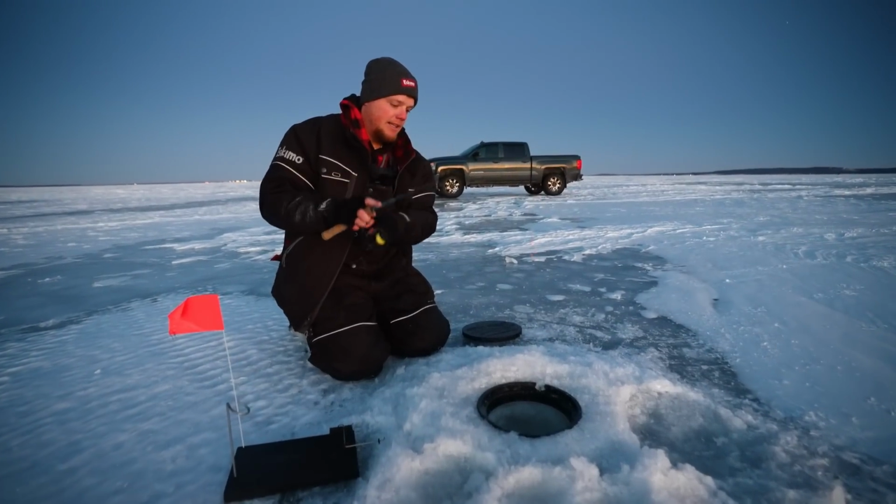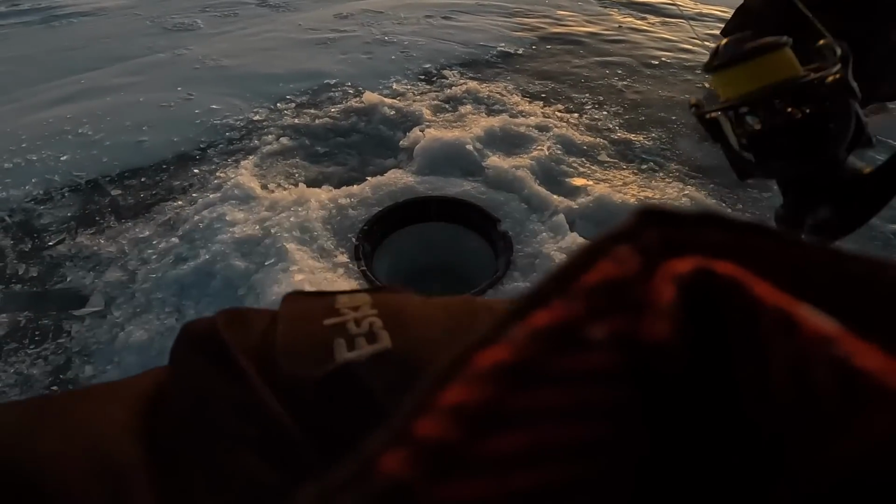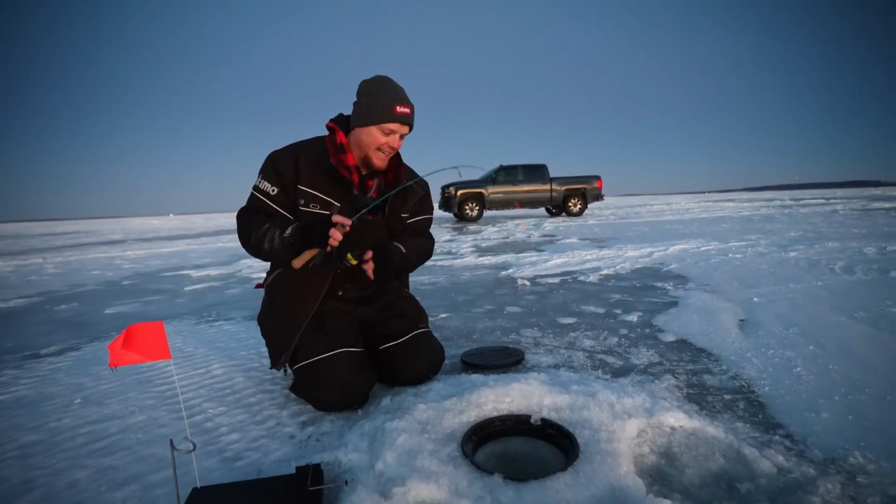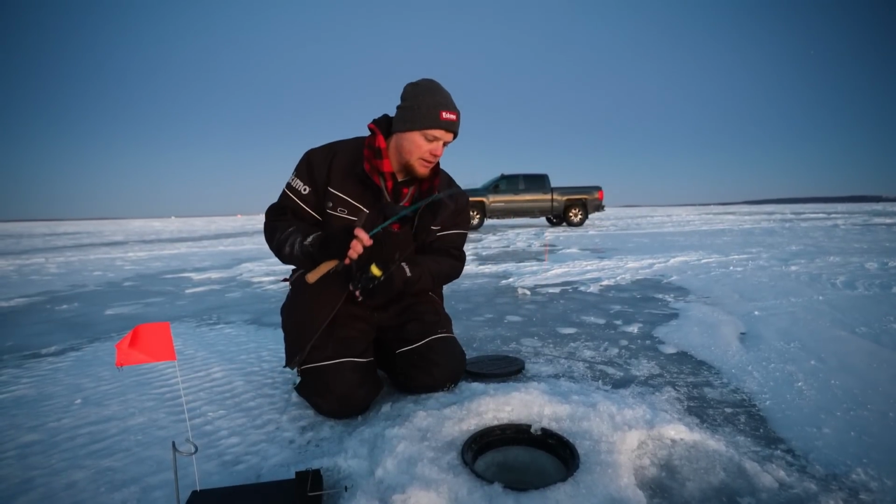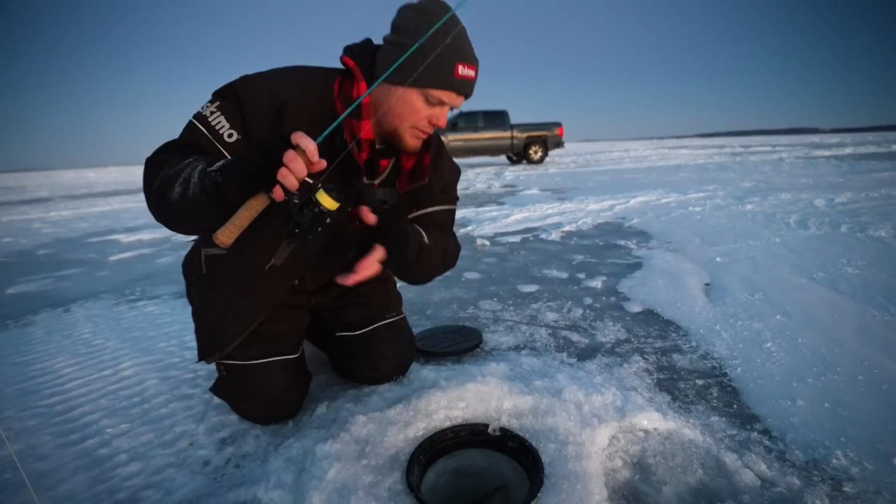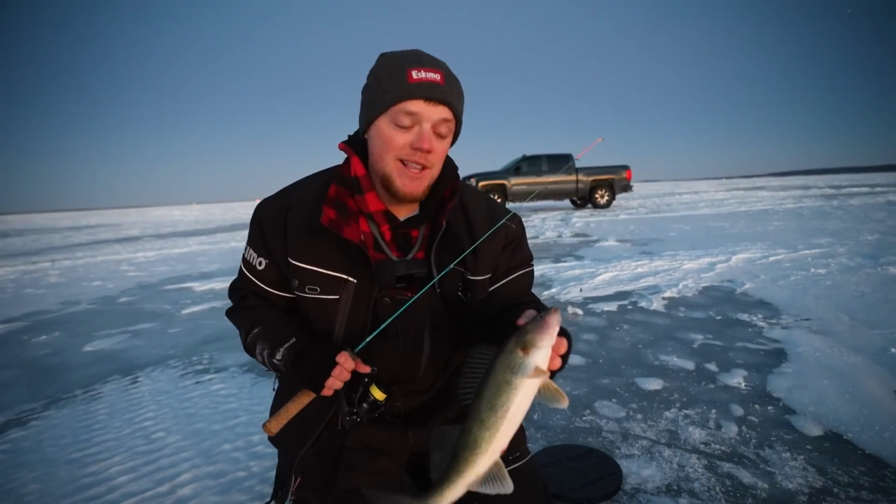Got him. Feels decent. I hope it's not another pike. I love fighting fish on this 2B dead stick. .32-inch medium light. It's a nice walleye. Oh, a little bit of pressure. There we go. We're gonna end the night on that fish right there. At least the night of fishing.